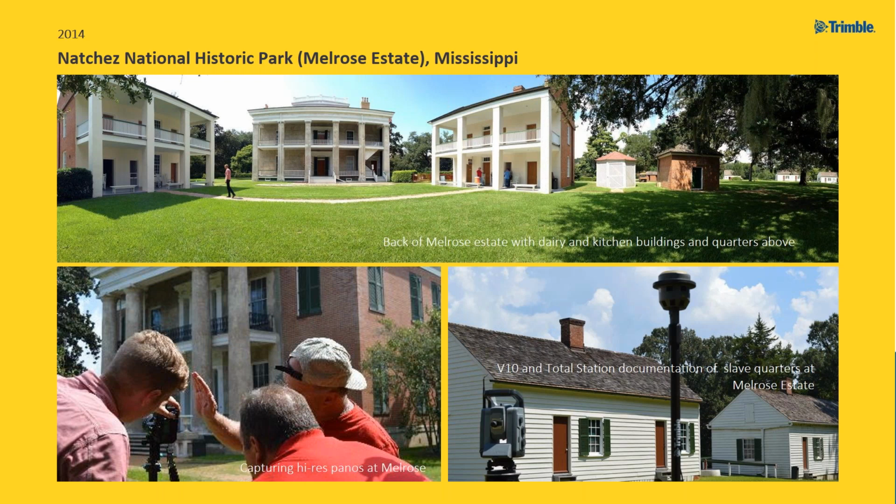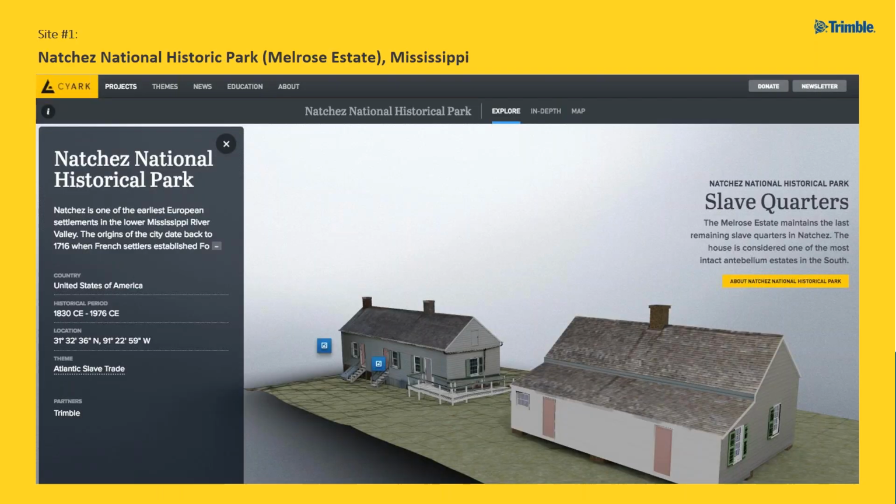And so a team of us went down, some local partners came with us, and we spent about 3 full days in sweltering heat and humidity documenting the site. And Richard will talk more about that in a minute.